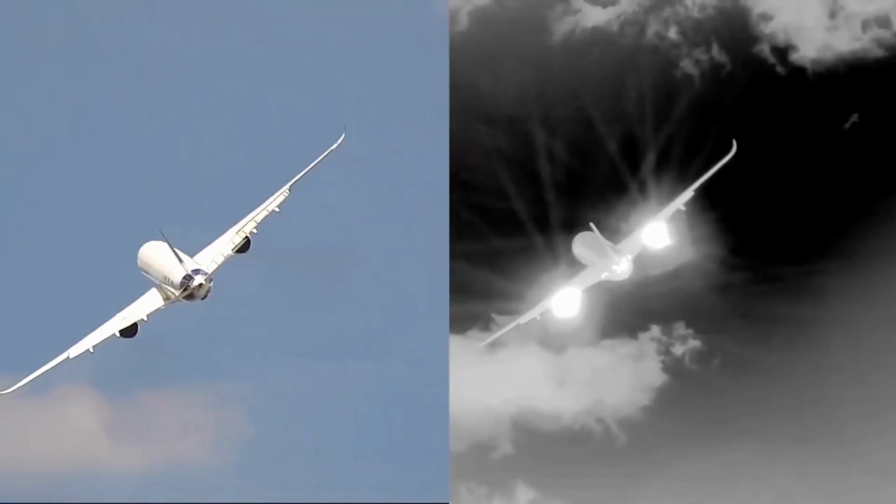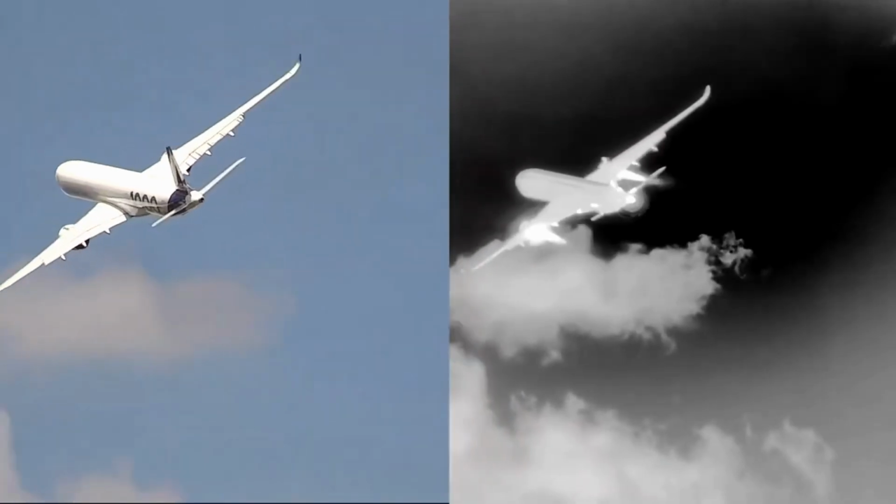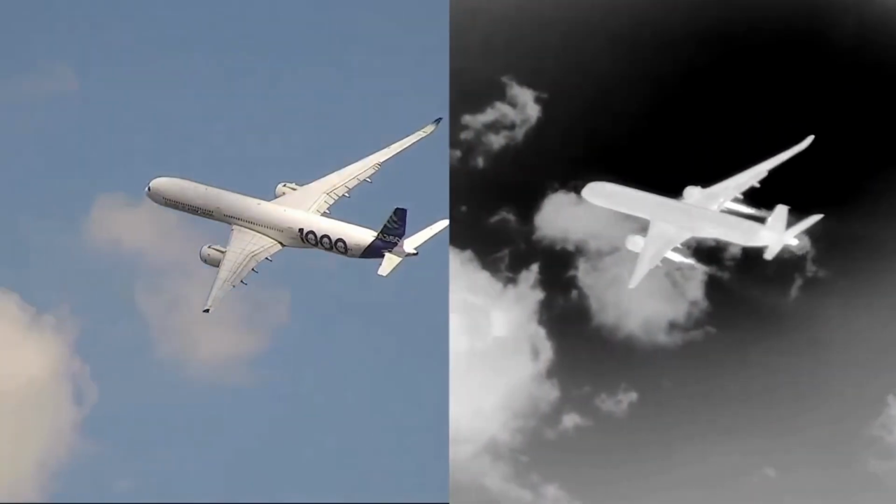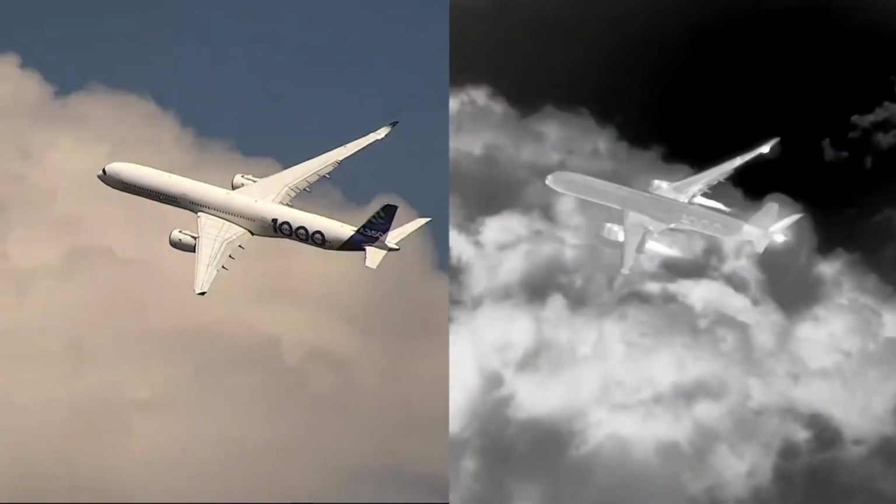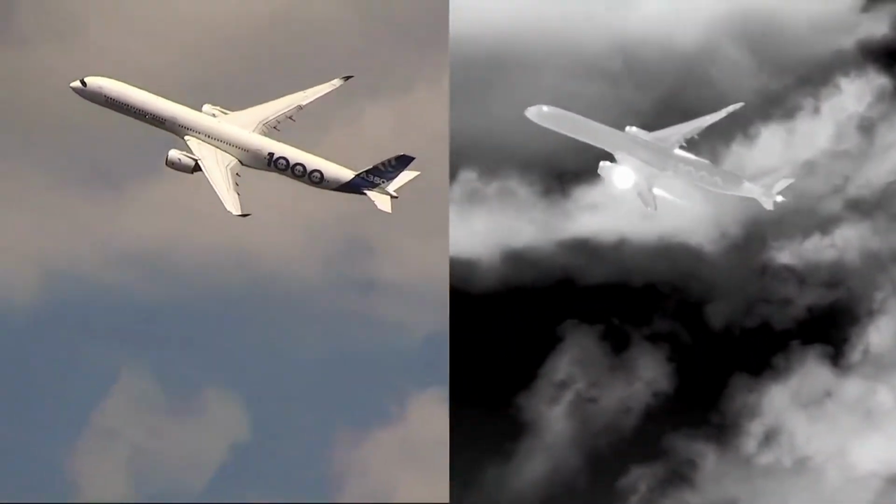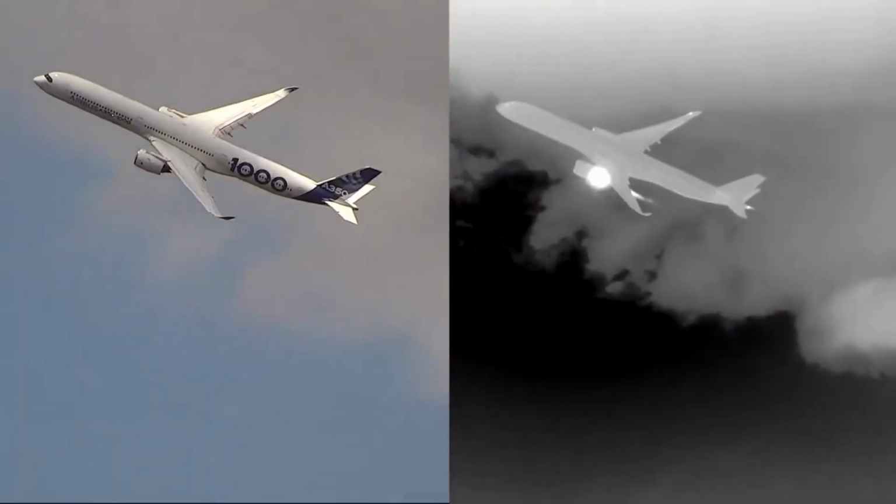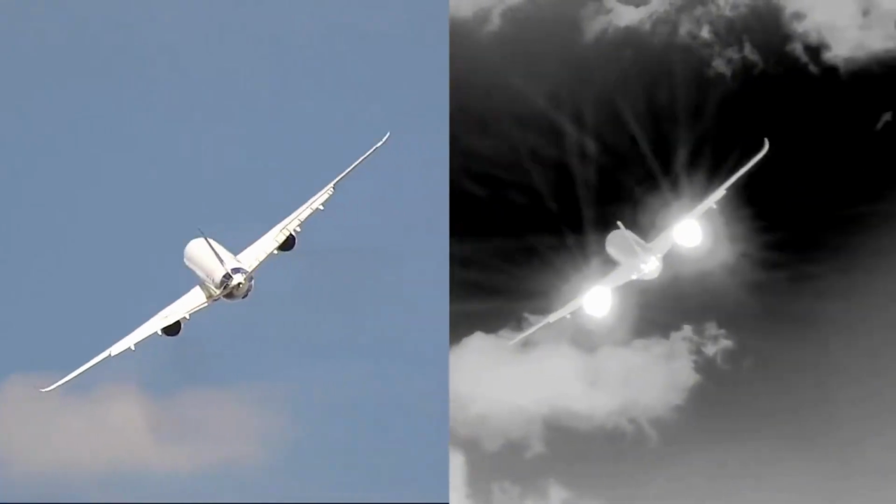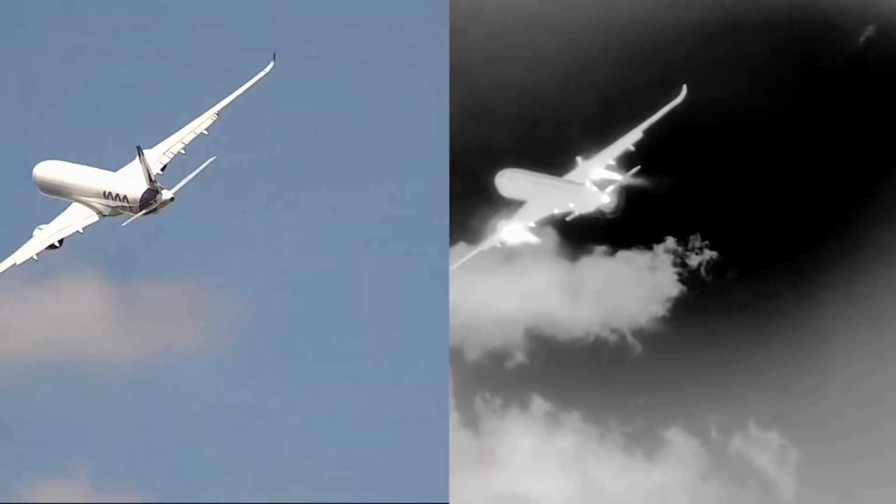Now here's what genuine thermal imaging looks like. Notice the engines. Unmistakable white-hot heat signatures. The cockpit windows? You can literally see the captain because thermal picks up his body temperature. The fuselage shows clear temperature gradients, and everything moves and changes exactly the way physics demands.